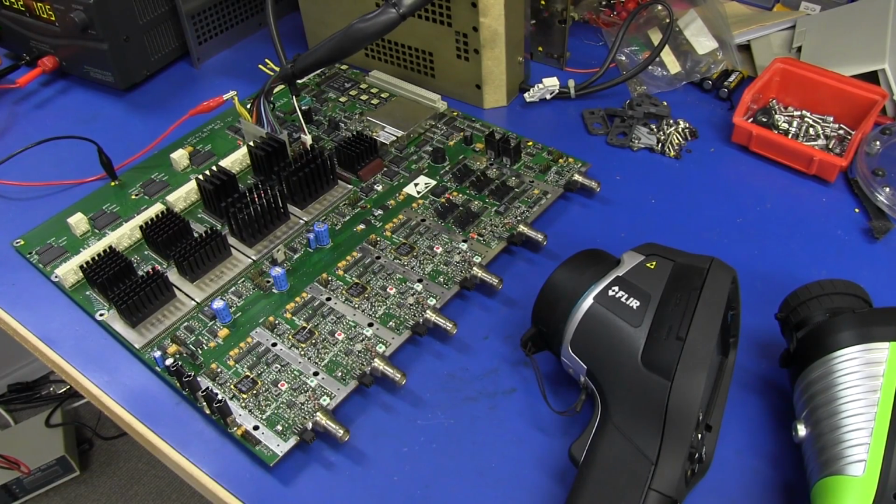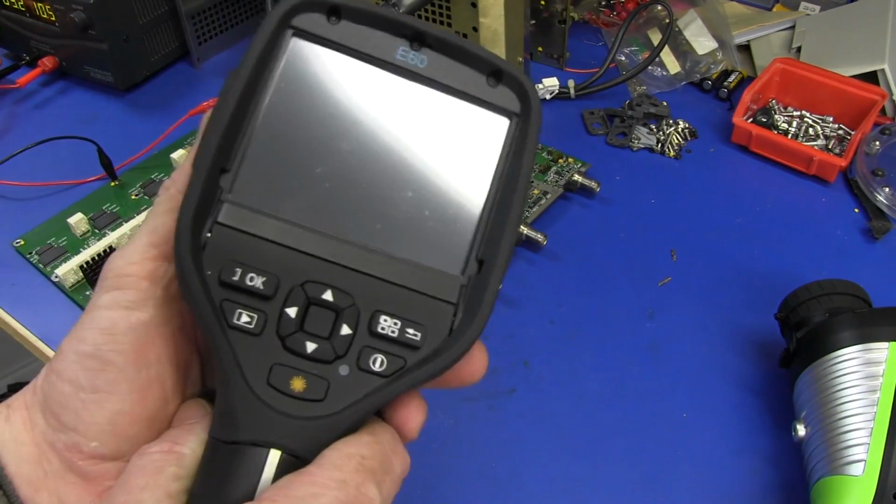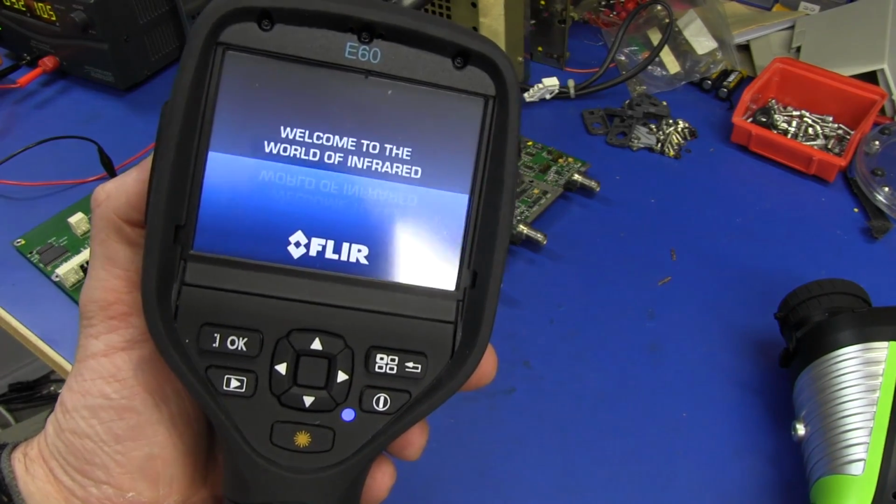So let's power it up, and let's start out with the Rolls-Royce. Let's use the Flir E60 and see what this puppy is capable of doing. Welcome to the world of infrared, Flir.